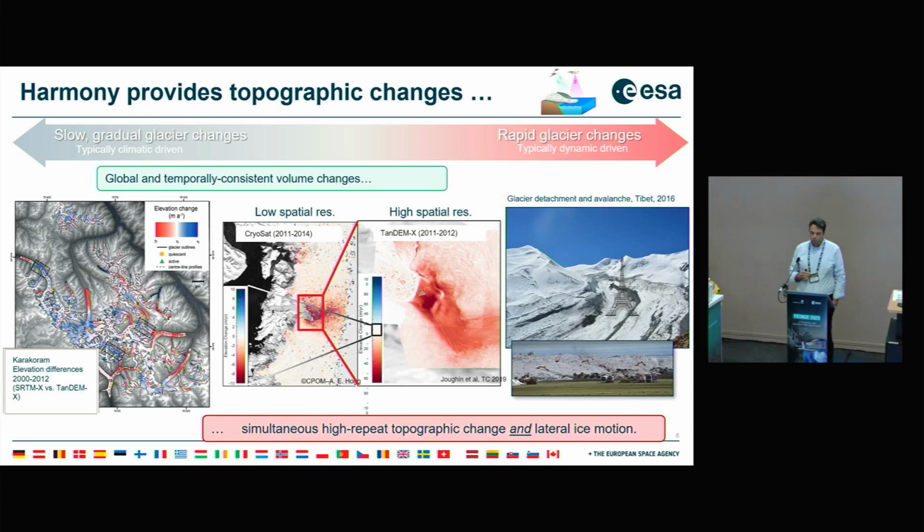all these results. What you see on the left is typically in the order of meters per year glacier changes, which was done between SRTM and TanDEM-X between 2000 and 2012. Then, in the intermediate, you will be looking at something in the order of 50 meters over a couple of months, where you see that with low spatial resolution, you may not always get access to the full picture. With TanDEM-X, of course, this was provided.